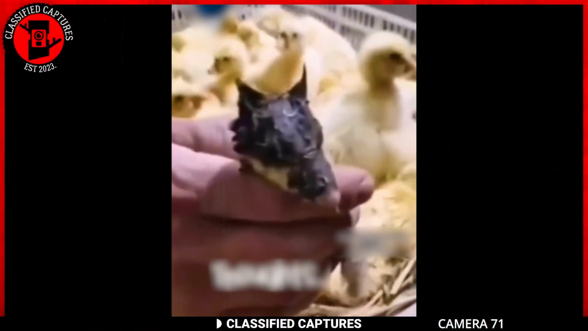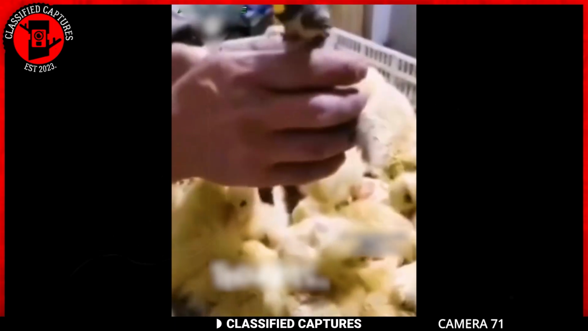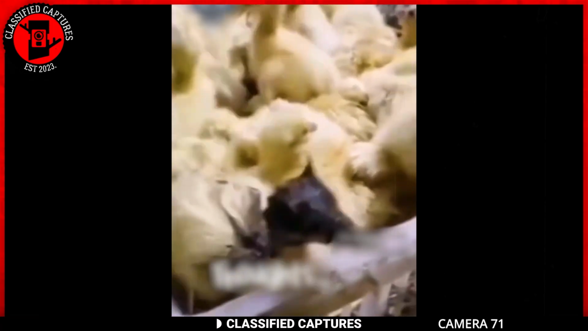Now this is strange. On a chicken farm, one of the workers spotted this strange-looking chicken. It had the body of a chicken, but its head looked like a dog with ears and all. How is this even possible?